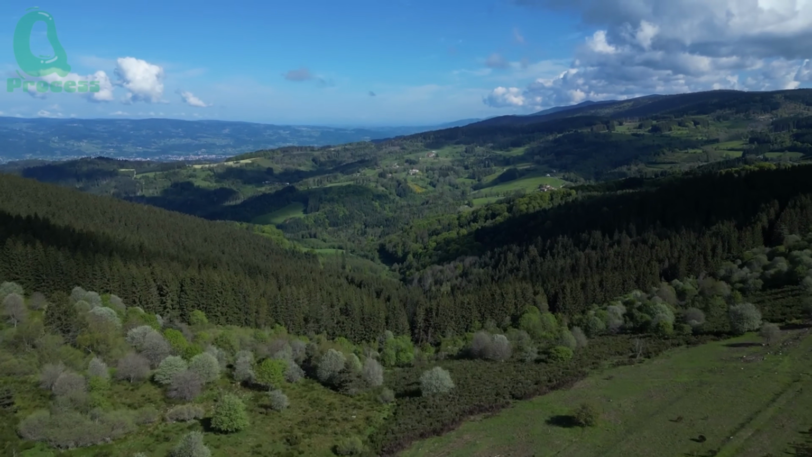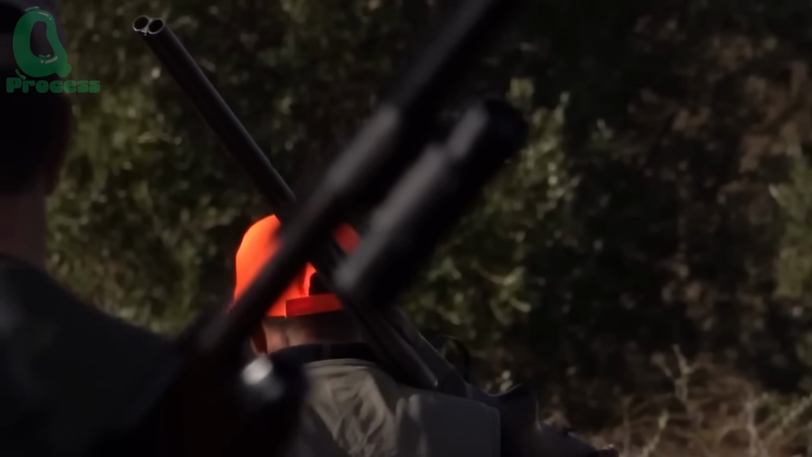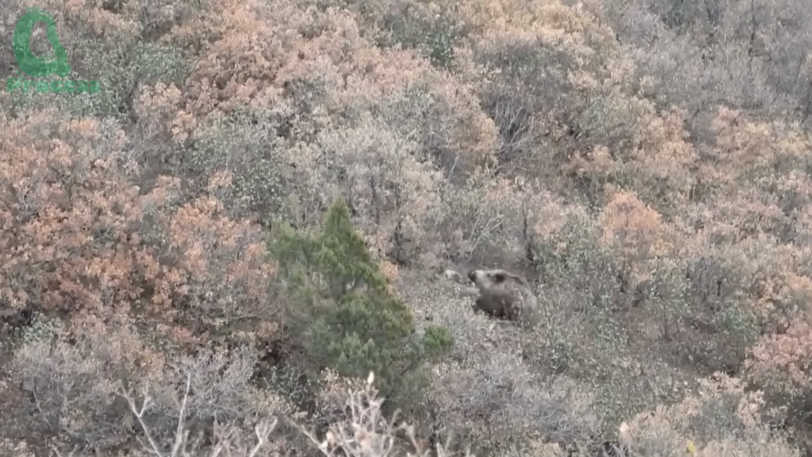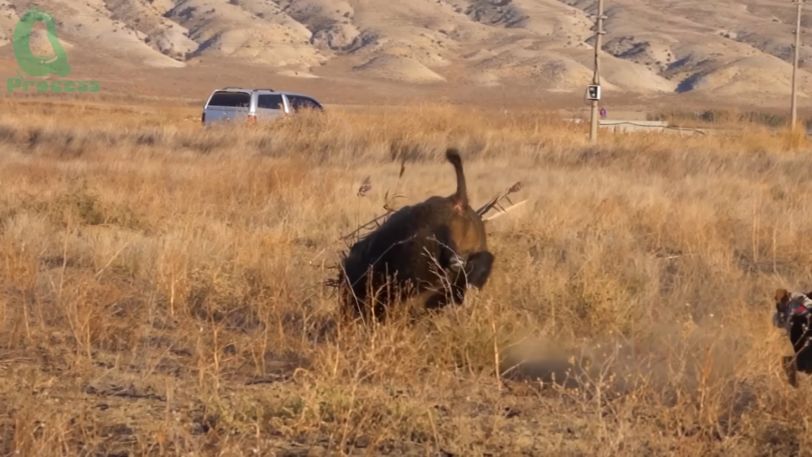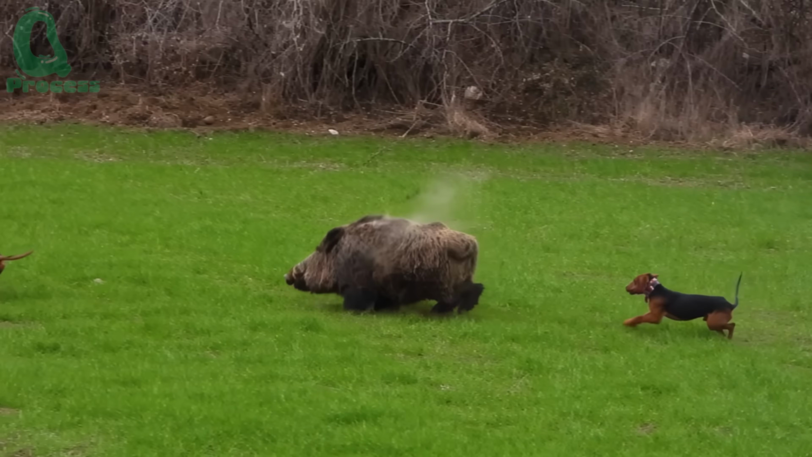Deep in the wild, untamed forests, where nature reigns supreme, a team of hunters embarks on a daring pursuit. This isn't just a hunt, it's a test of instinct, strategy, and survival. Join us now as we step into the heart of the wilderness.